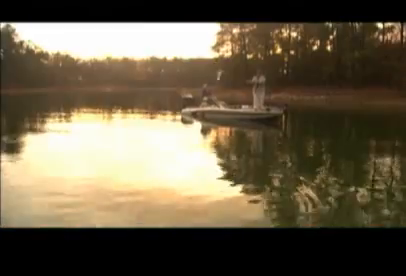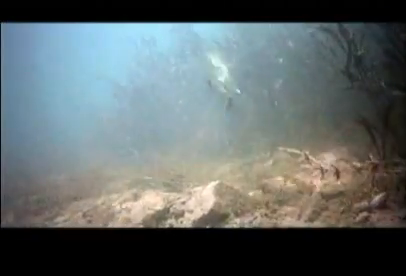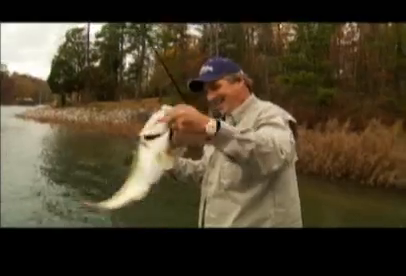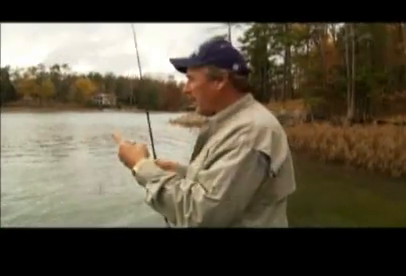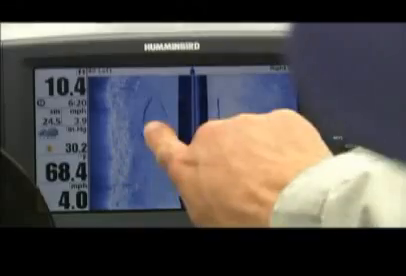And I tell everybody, just because you got a side imaging unit, they're not going to come out with their fins up. But I would have never caught that. I would have never had any idea at all that that log or that structure was there if, one, I didn't have a side imaging unit, two, if I wasn't paying attention to what it was trying to tell me.